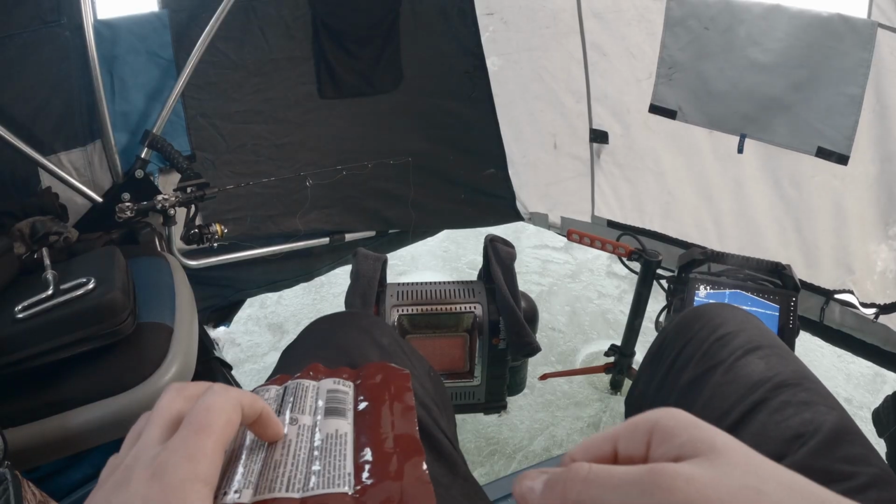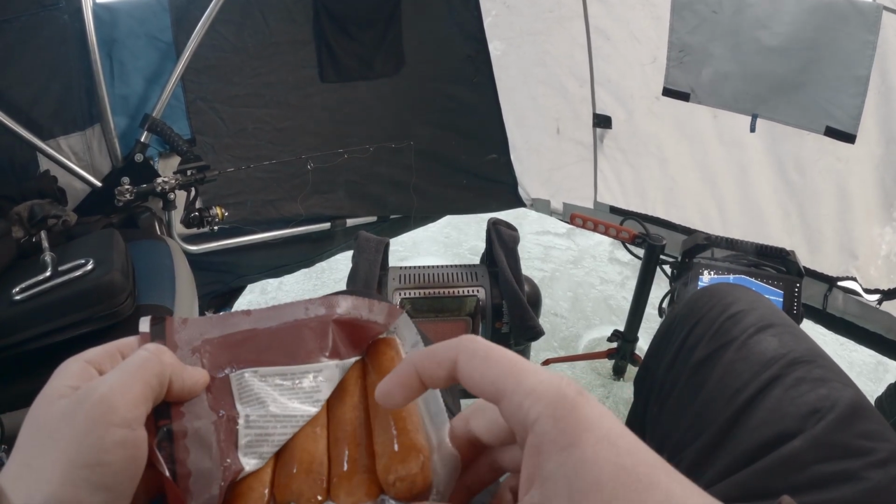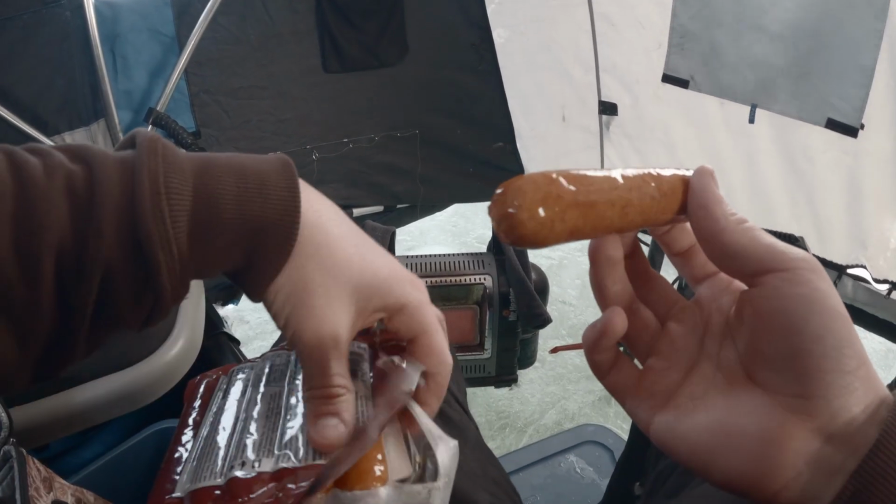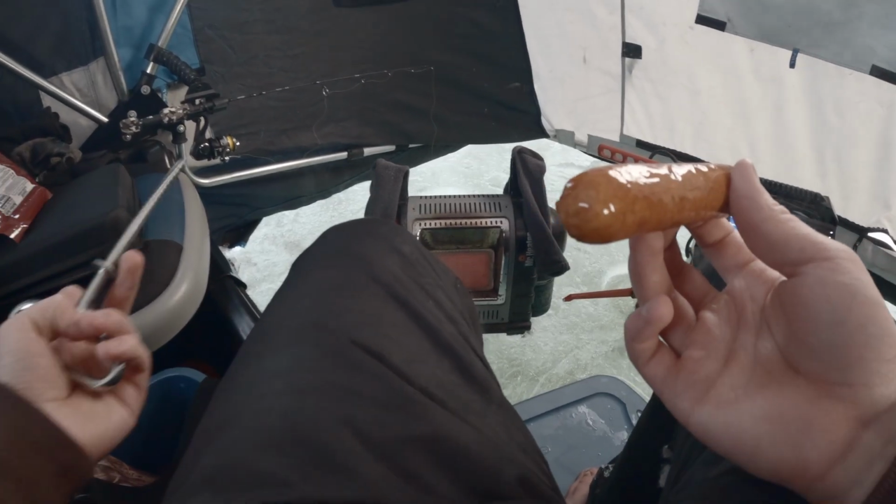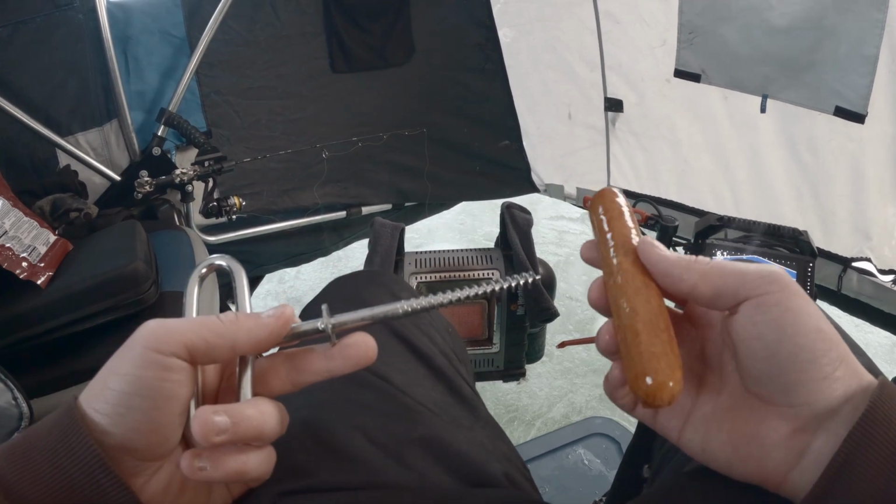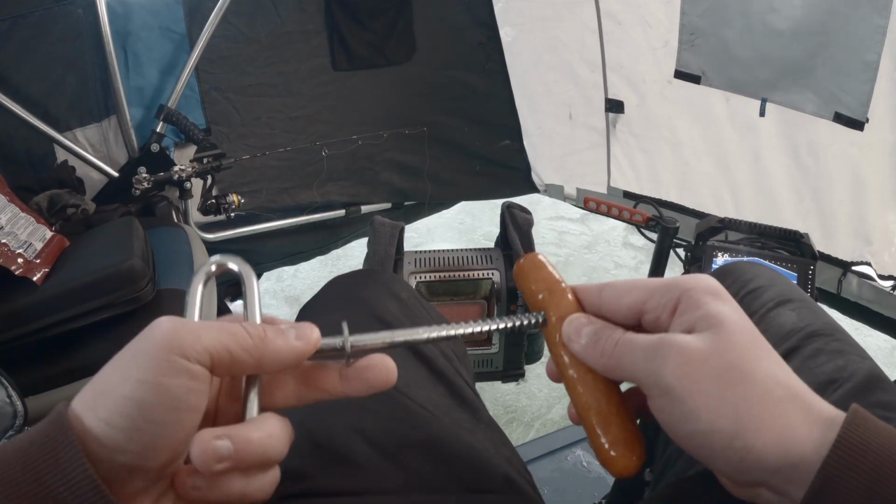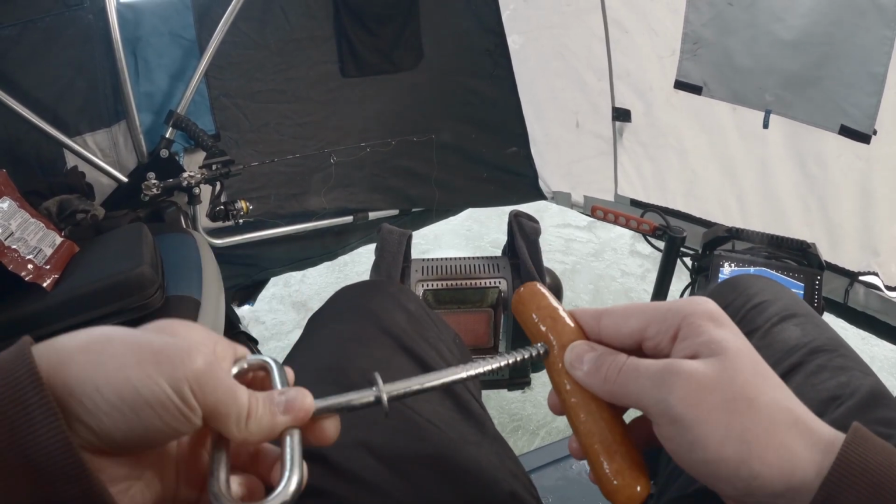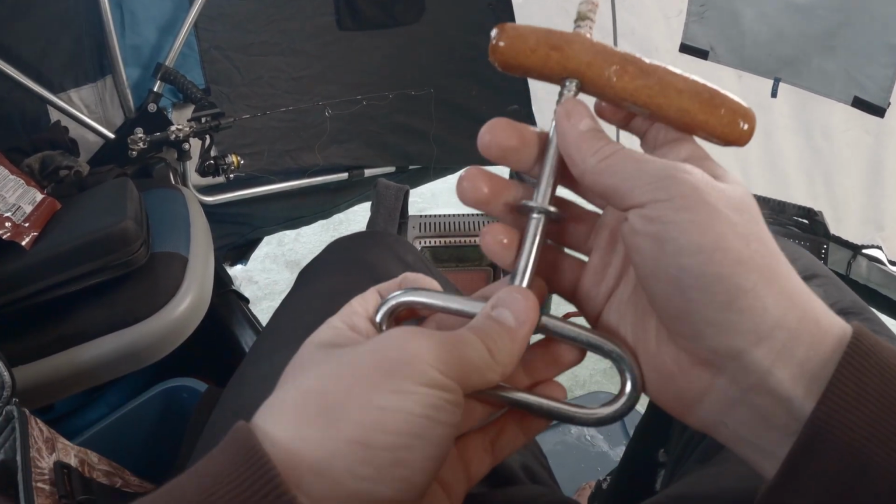It turns out that I did not actually have the roasting stick for cooking these brats. So when in crisis, go to your next best option. An ice steak. And maybe 2 of them. Okay, let's get another one.